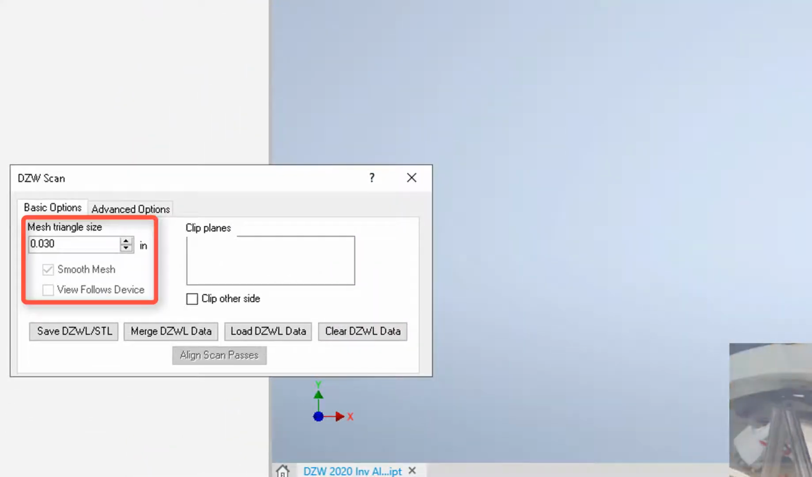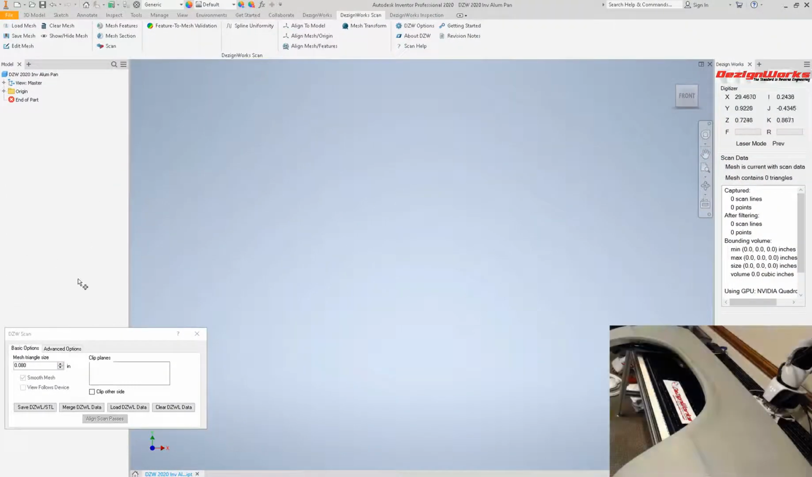Now for such a large part, we are going to adjust this. We don't need the triangles so small for a part like this. We're going to make the triangles about 80 thousandths. The rest of the options are already set up. You're going to see your main screen where you're going to see your graphics. On the right side, you'll see information about the digital readout, what mode you're in, and how many triangles you're scanning.